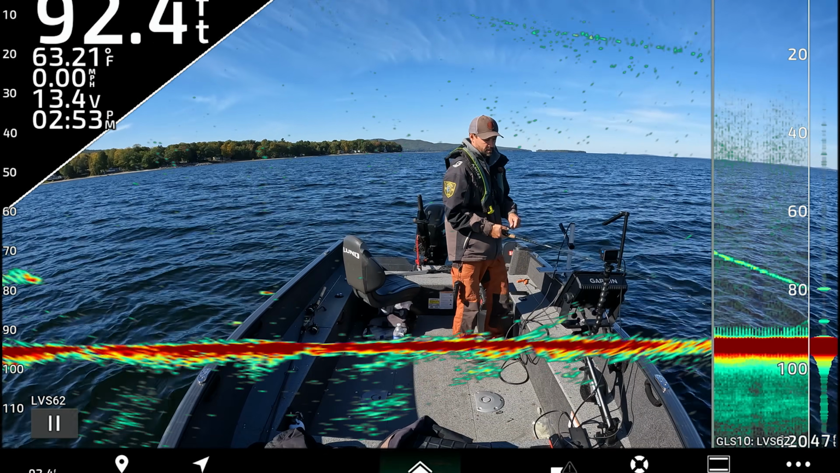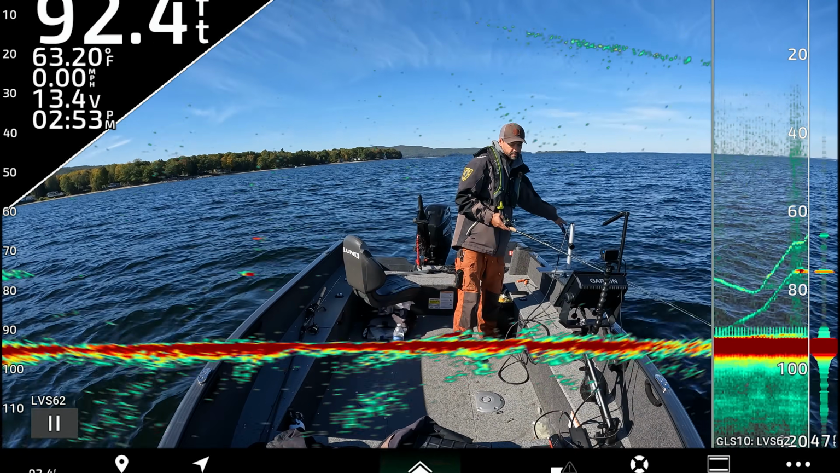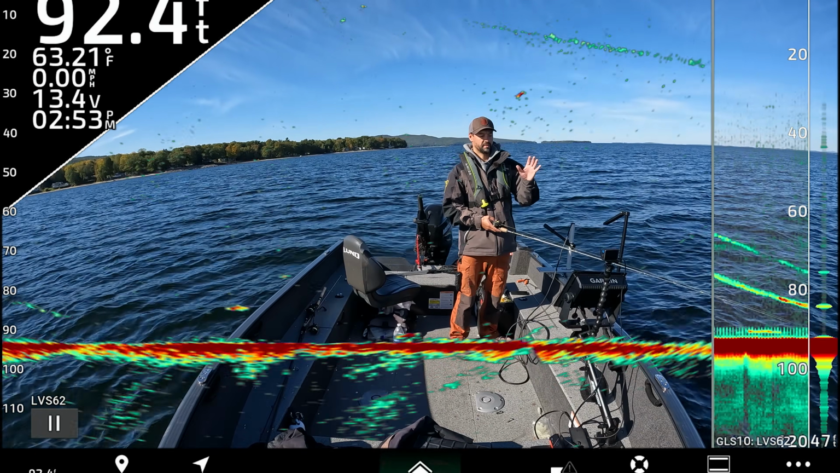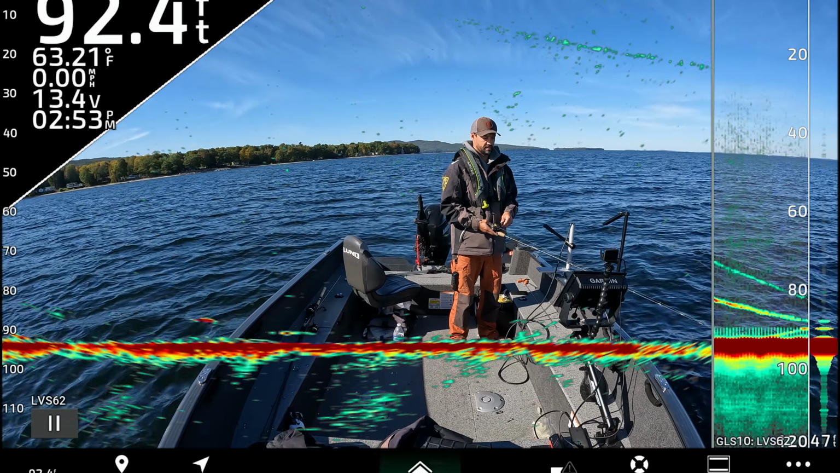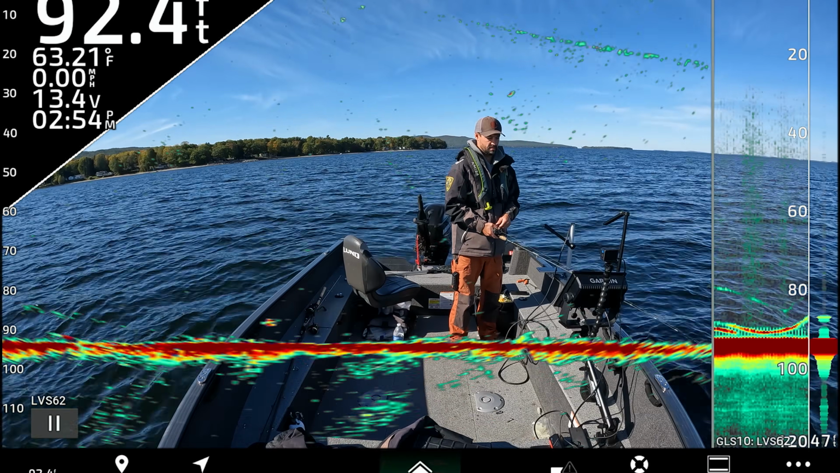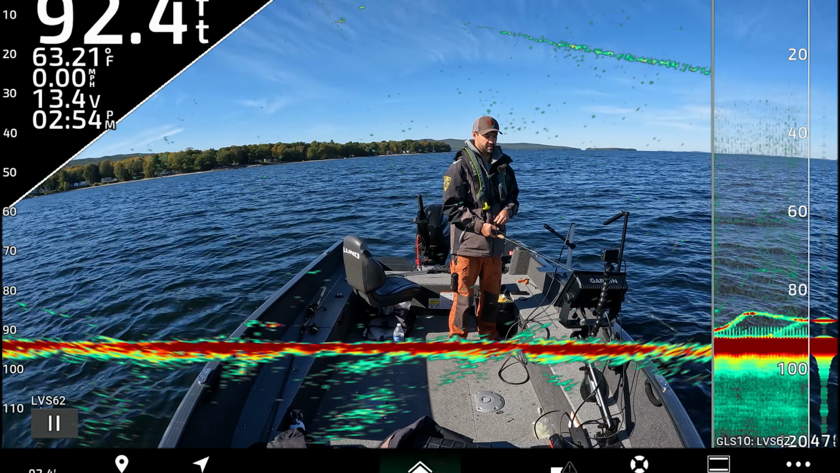Oh geez. Nope. So there's a ton of food down there. That's why these Lakers are being picky. If bait was a little more scarce... Oh, that Laker just chased another Laker. That was cool. Doesn't always happen. That one sees me from a distance here.